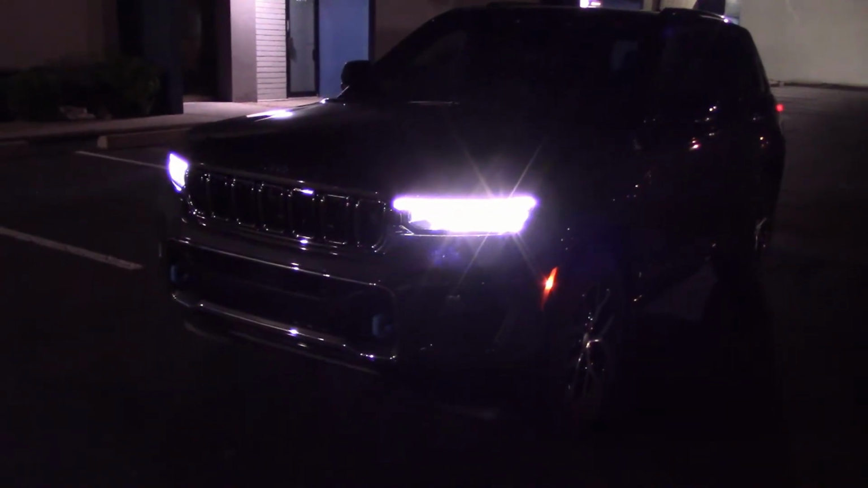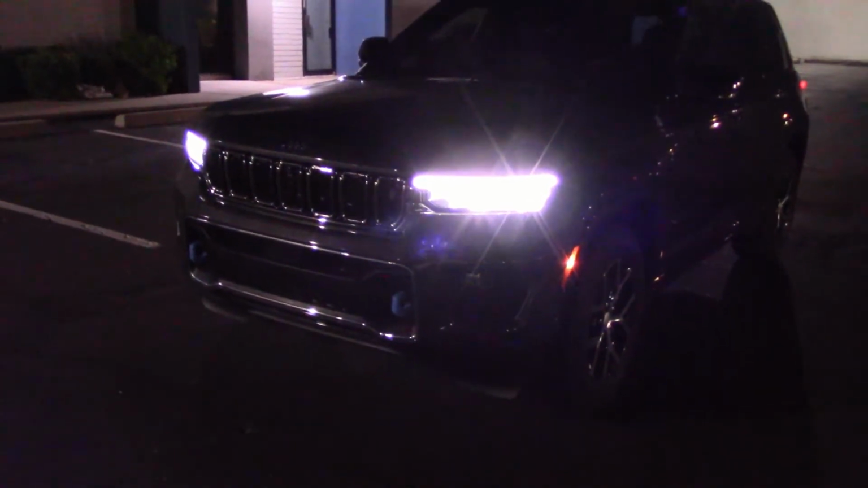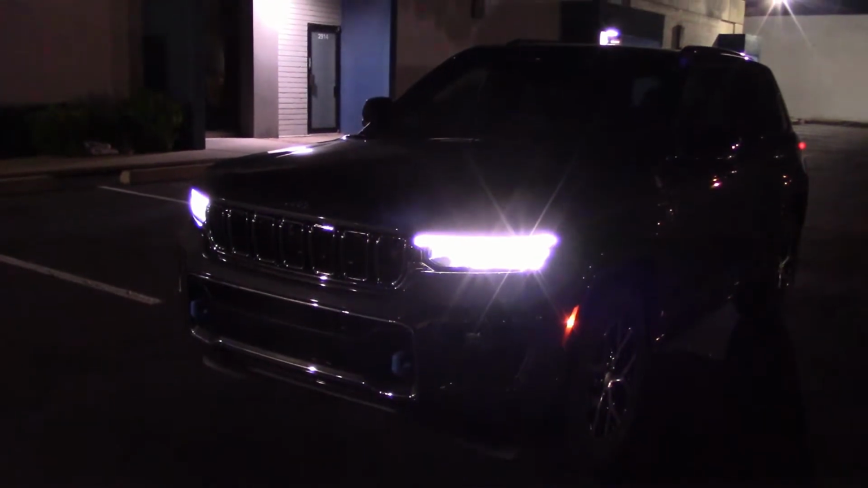It's dark enough. We're going to take these headlights out in the dark, see how they perform, but first we're going to take a look at the thermal night vision system. That's the big prize here.